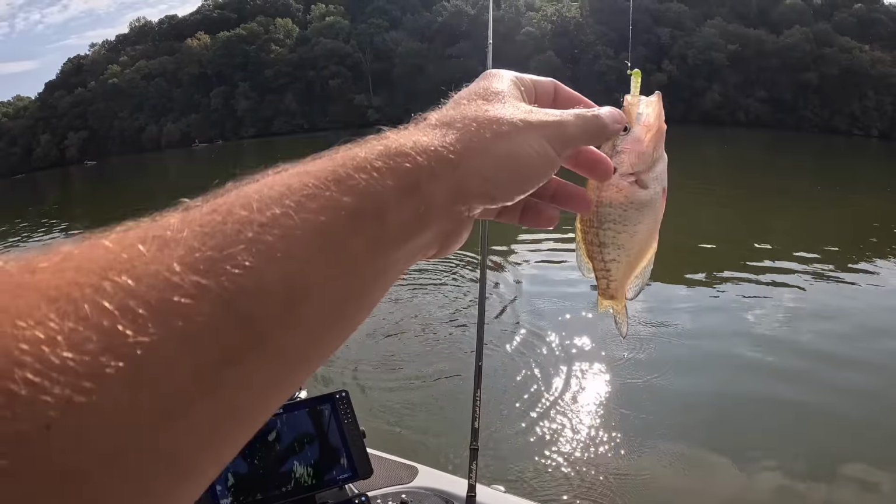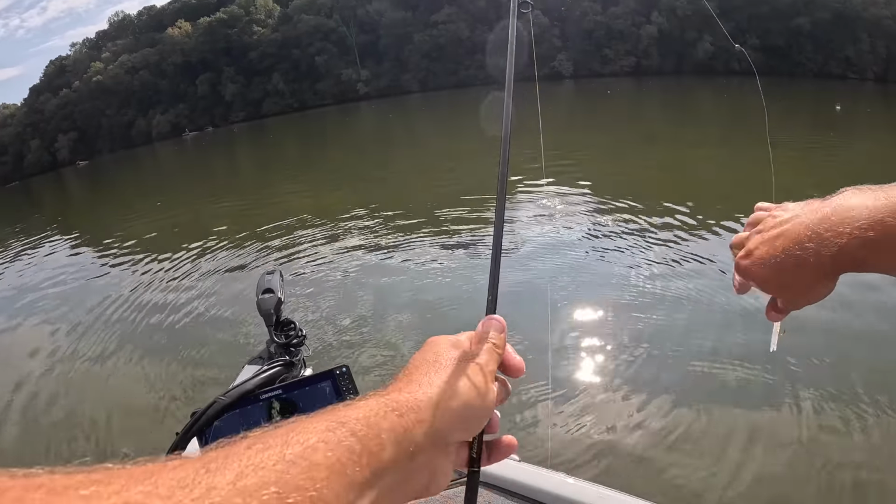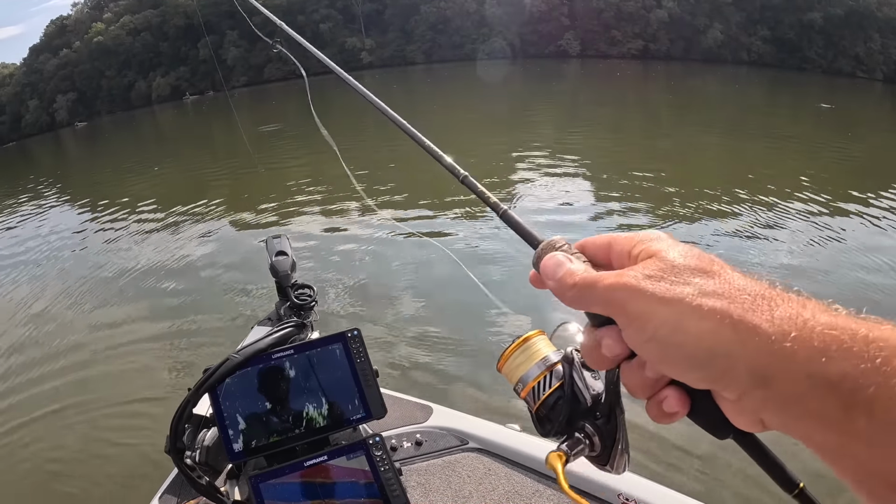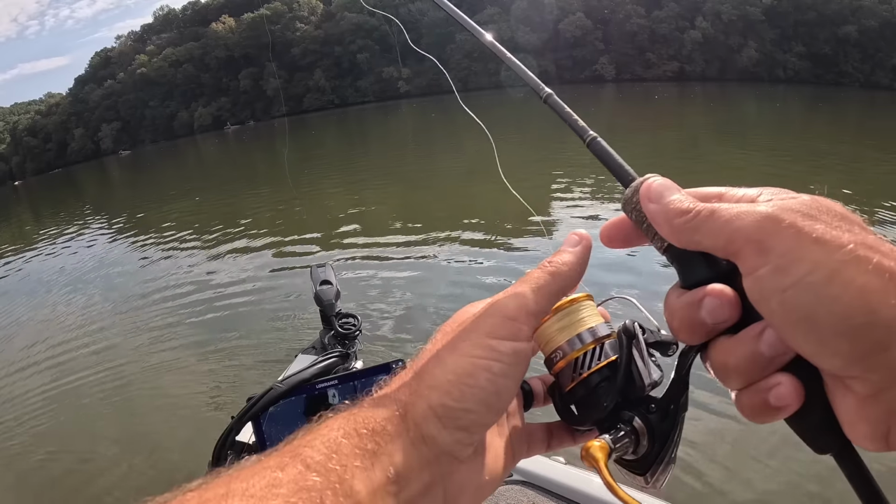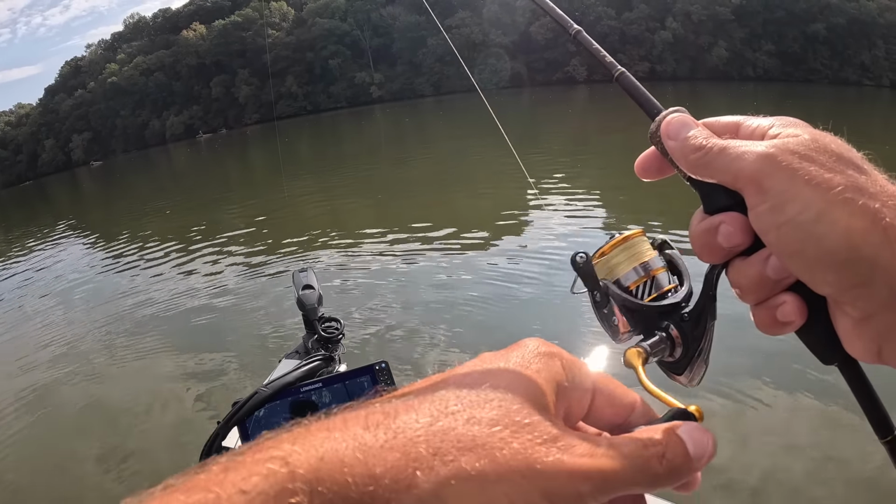All different sizes in there. Try over to the left a little bit. That's a pretty good size pile right there. If I can ever find where the big ones are sitting, they'll probably all be sitting together.